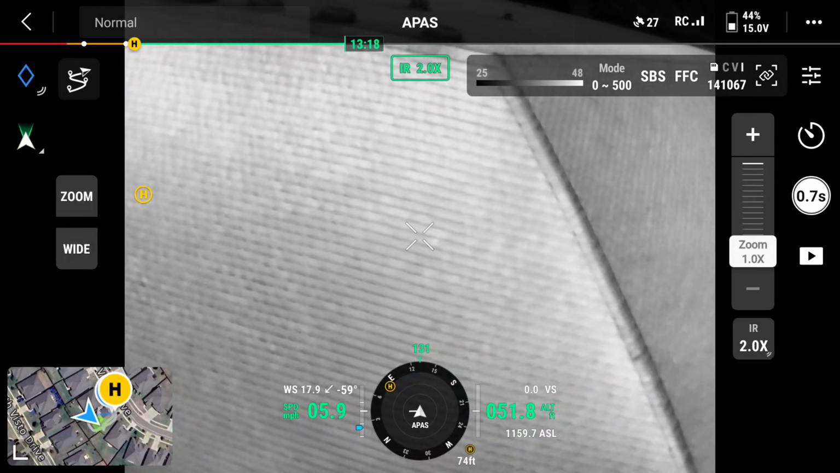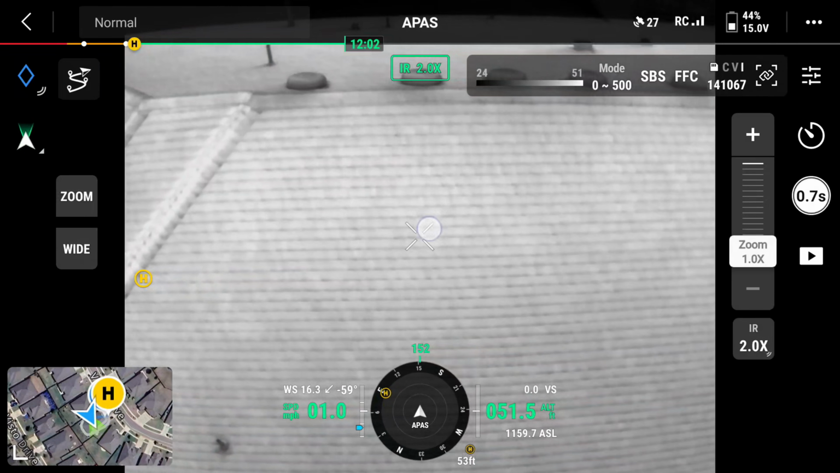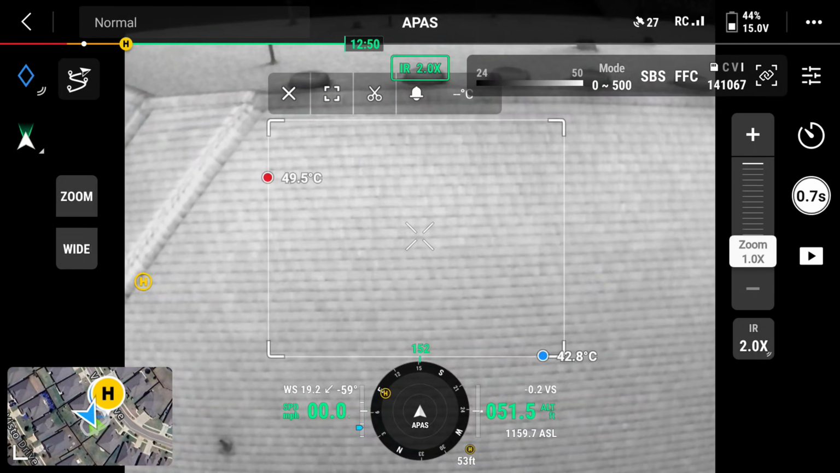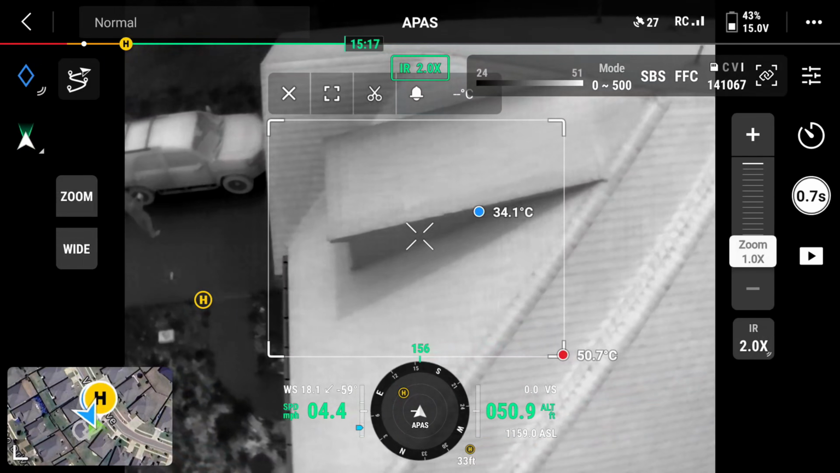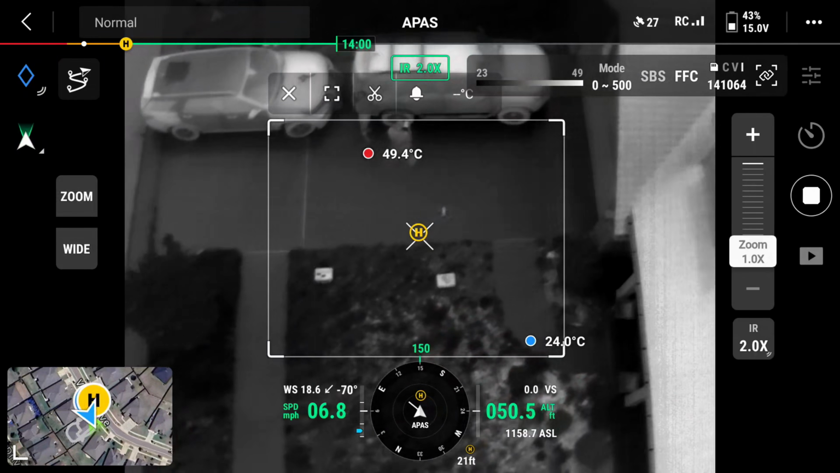You can see the HVAC units extremely well. You can actually watch the blade spinning, and you can also get point measurements. So as you click the screen, it will tell you what the actual measurements are on that screen. So, phenomenal. All right, well, let's go ahead and tin this one down. We're gonna get the other drone in the air.